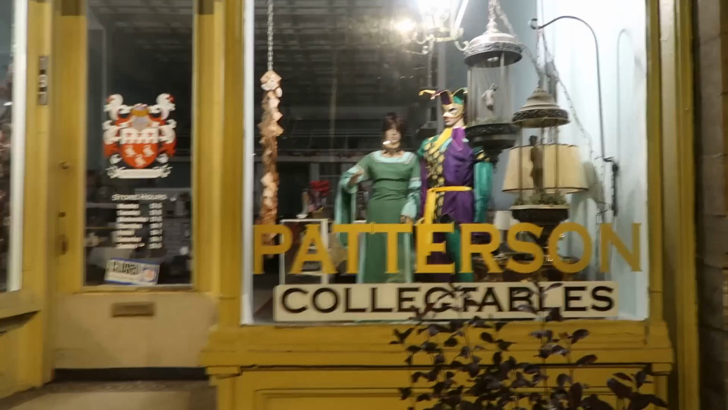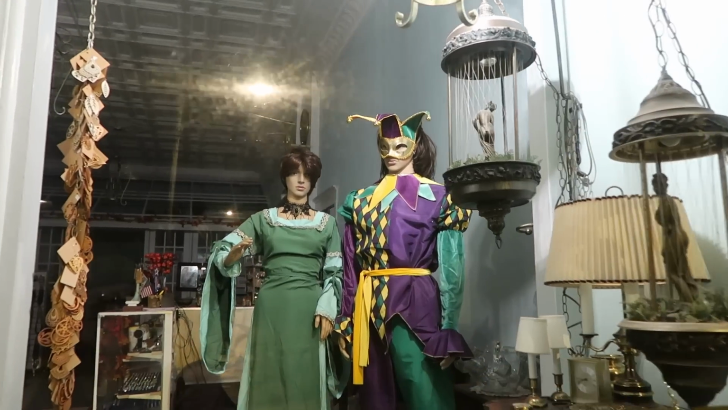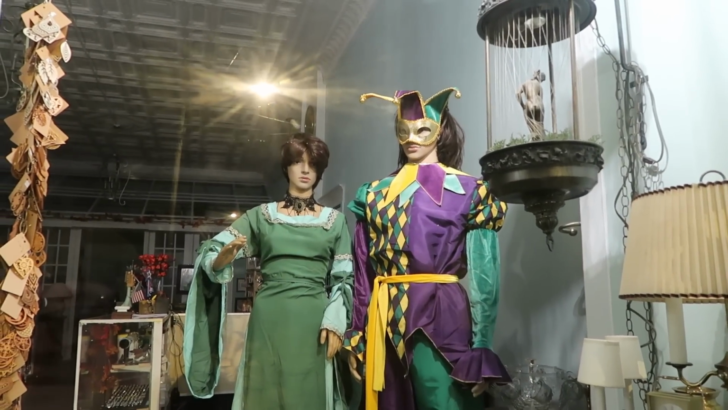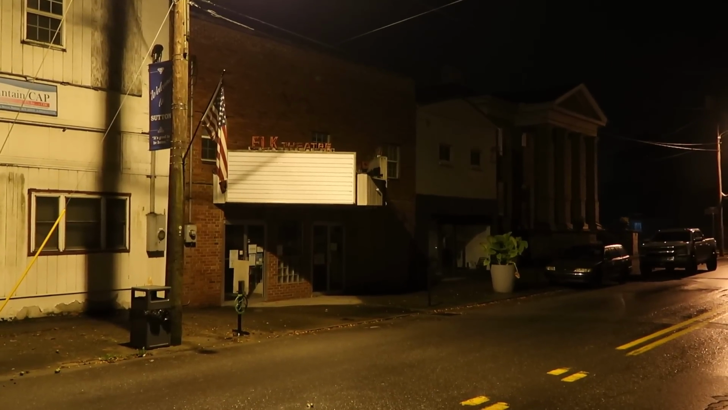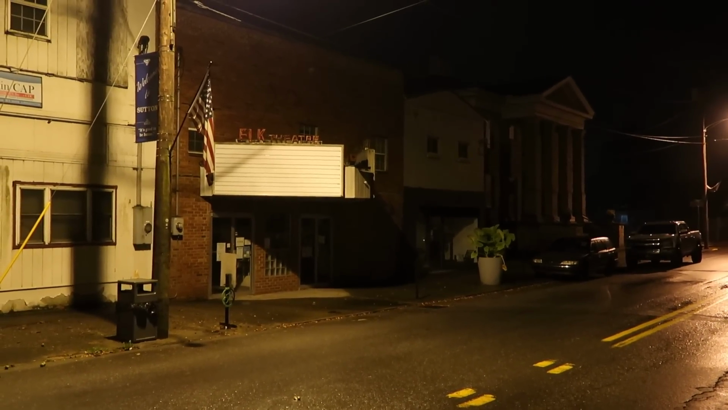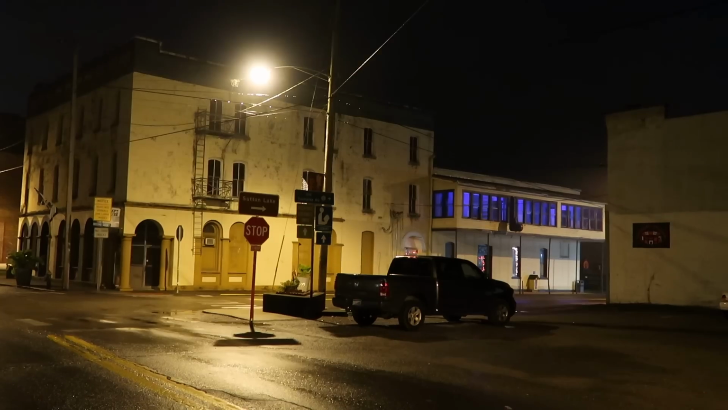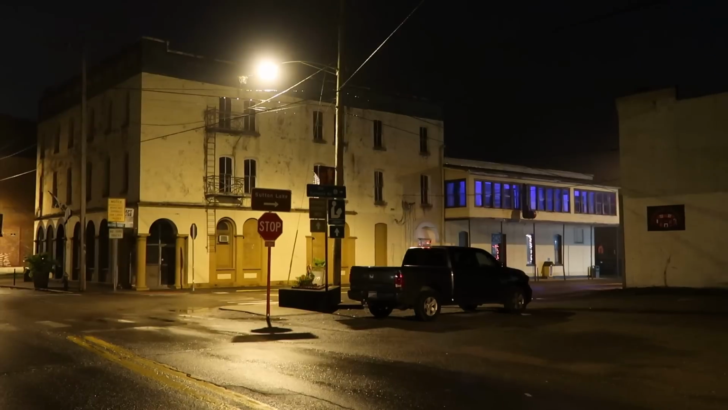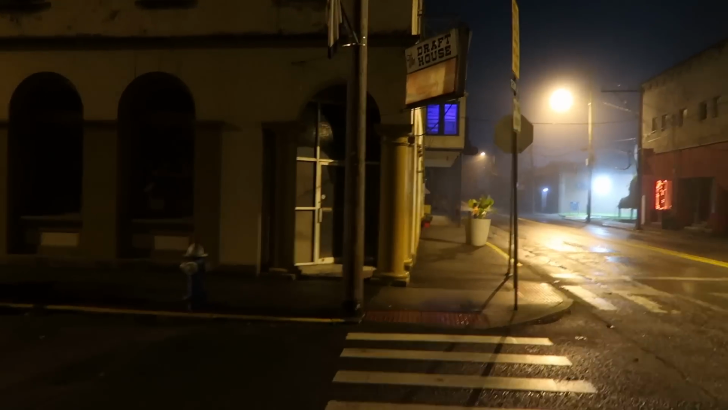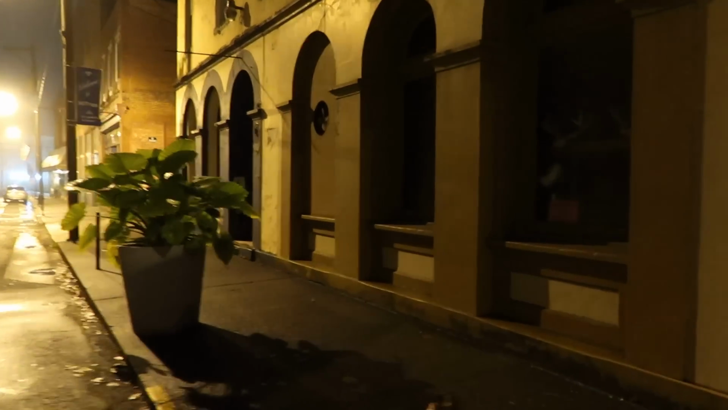It almost gave me a heart attack as I was walking along the street here, and I saw these two jesters staring at me from out the window. Some antlers in the window there.